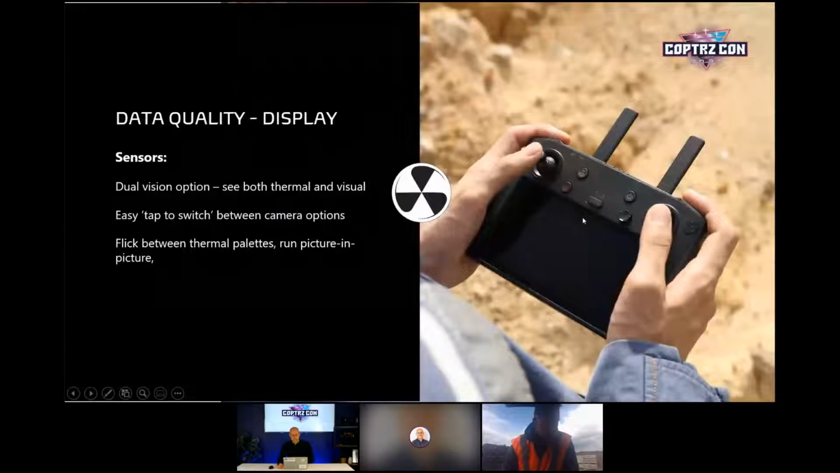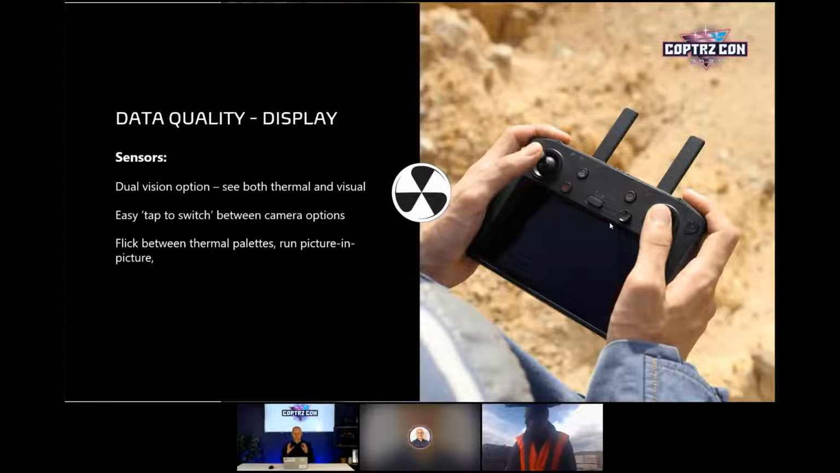Definitely. And obviously we spoke about the dual vision option side by side, and hopefully we'll be able to see exactly what you're seeing on the screen. Really easy to use, really easy to move around. When we were flying it, it just felt so simple. There wasn't a lag. It was one click and you opened it up. Mark, would you agree? Yeah, definitely. You might see a bit of a lag when I do the live stream, and that's only because of the live stream tool I'm using. But on the controller, you just hit the buttons and it's instant response, which is fantastic.